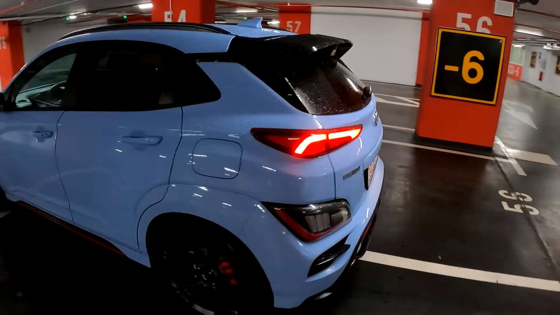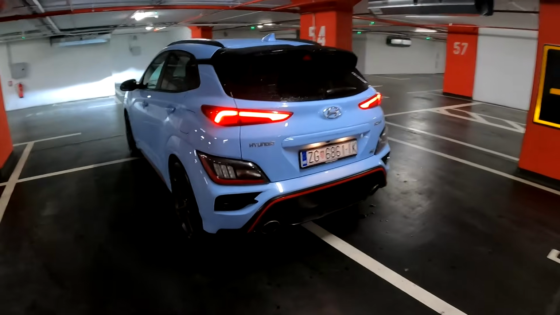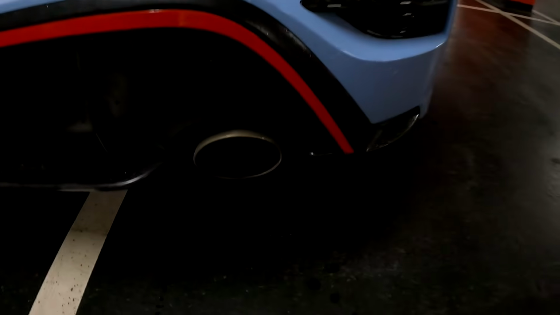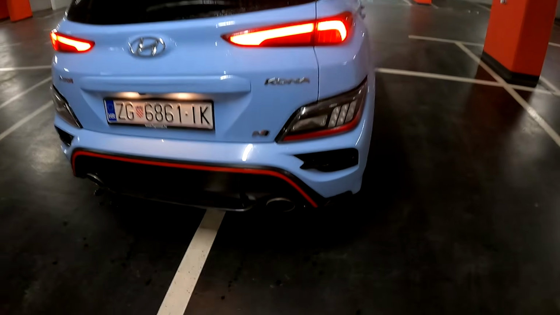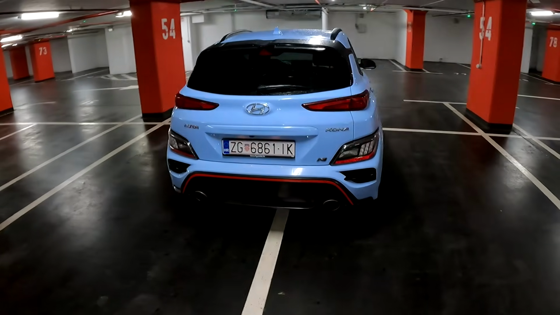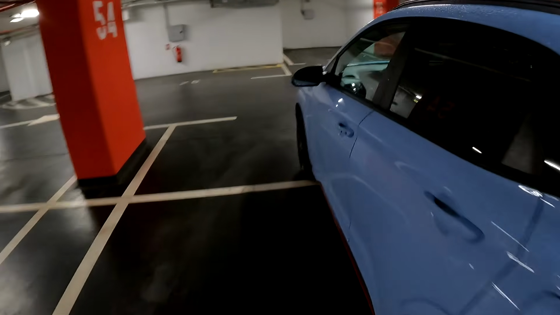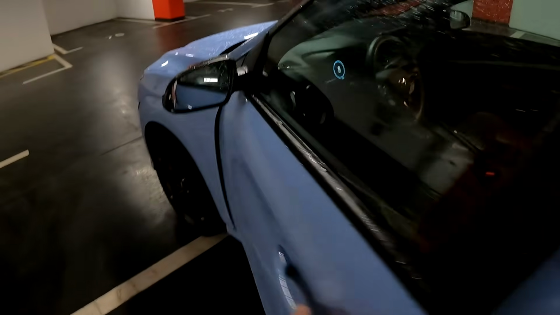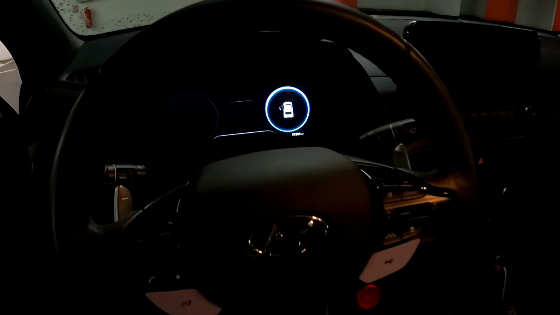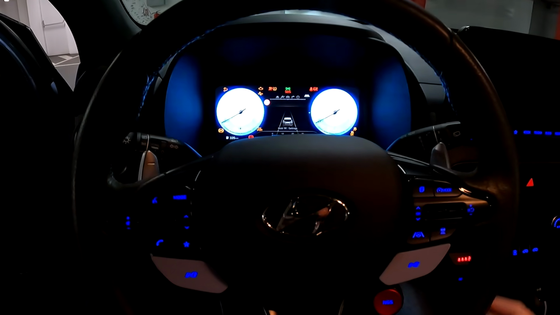Let me unlock it once again. Here we are greeted with very slim tail lamps, but also look at this: the exhaust pipes, the huge ones, and we have the huge diffuser and lettering at the back. Overall this is really impressive. But now, without further ado, let's take this thing for a spin, and I will now turn on the car and go outside for a moment.